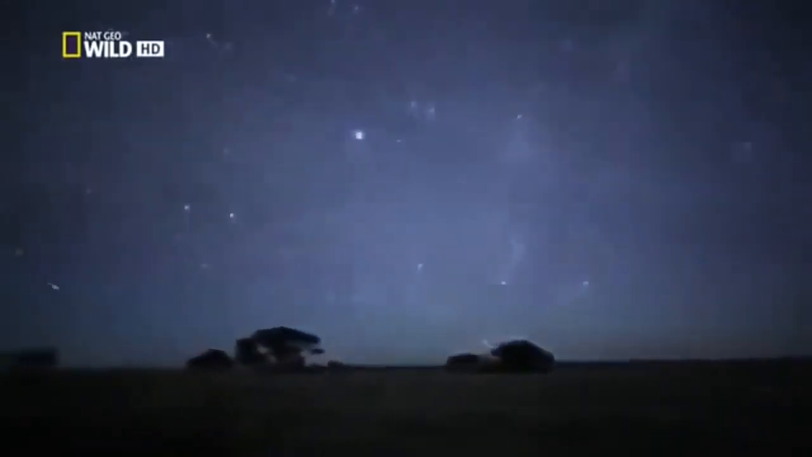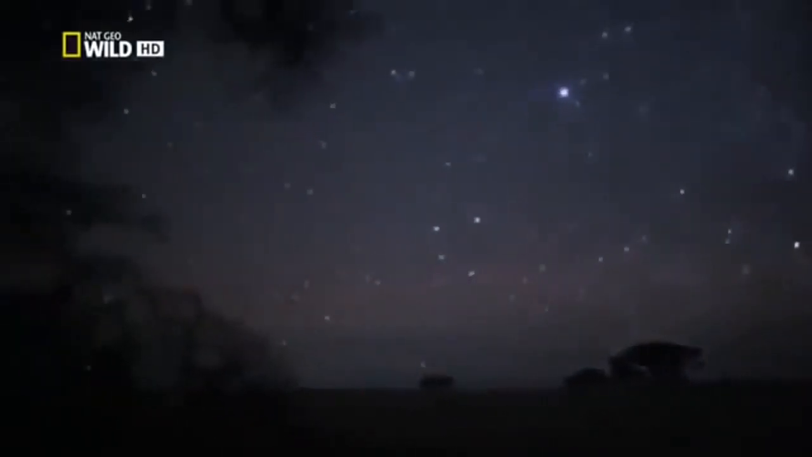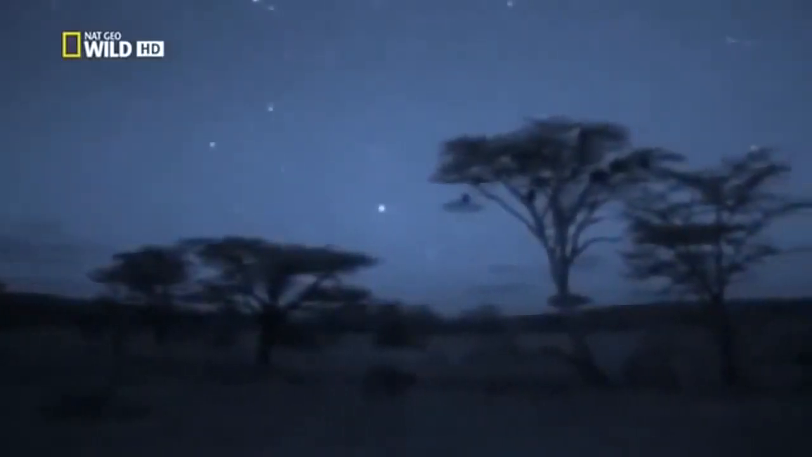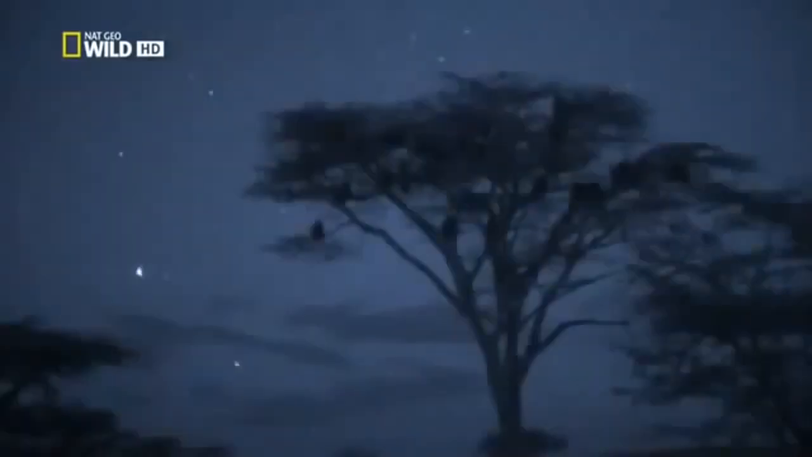Most nights are much darker, lit only by stars. Human eyes have real difficulty perceiving much at all. Incredibly, the Starlight camera can reveal this hidden world. It's so dark, baboons with eyes like ours can only spend the night in trees because they can't see their predators. But we can.